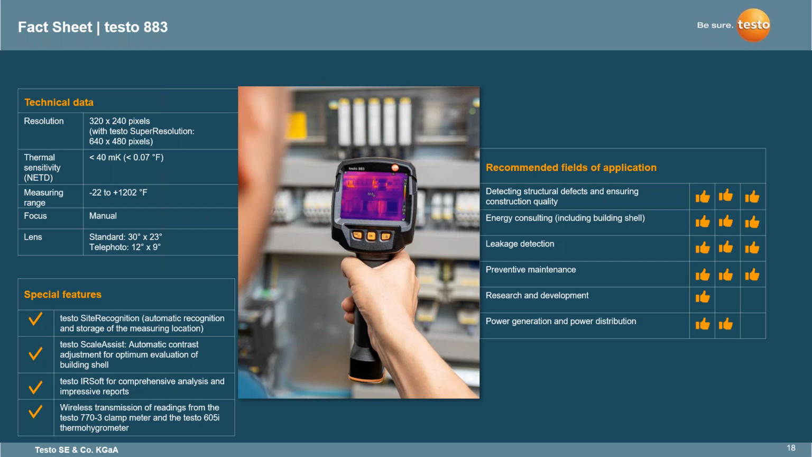The Testo IR Soft, again, this is the software which we'll cover. And again, this also has the wireless transmission of readings from the 770-3 clamp meter as well as the 605i thermohygrometer. This camera is a manual focus camera. You can get this in a kit, which does have a standard 30 by 23 lens. Also, it can come with a telephoto lens for greater distances, a 12 by 9.